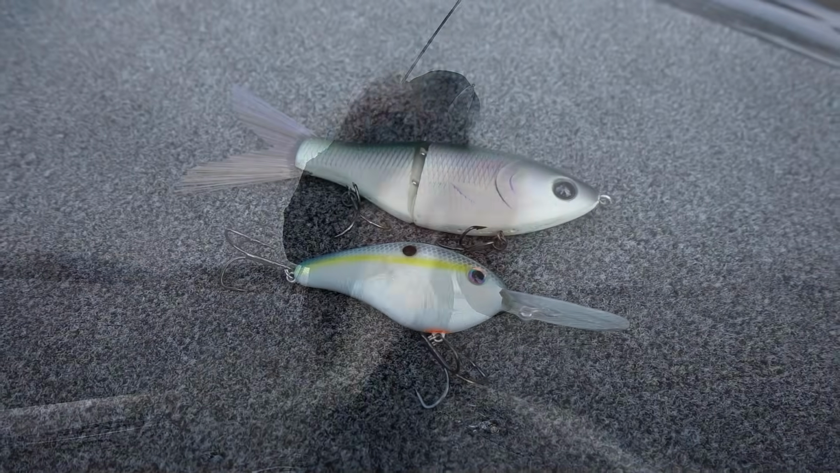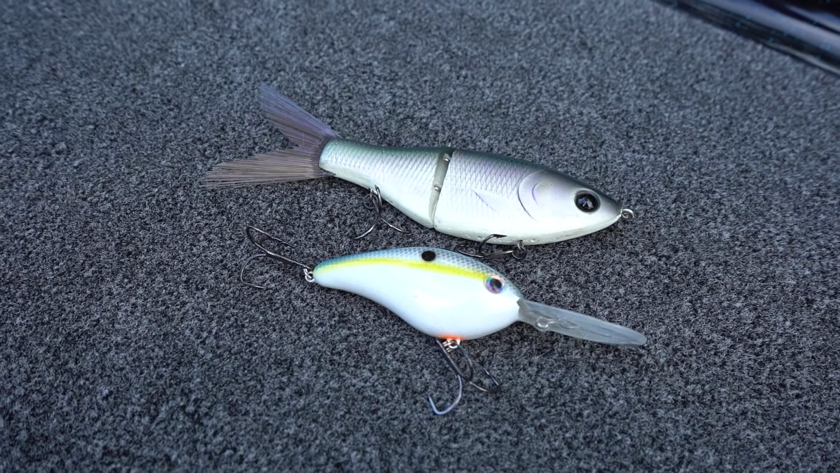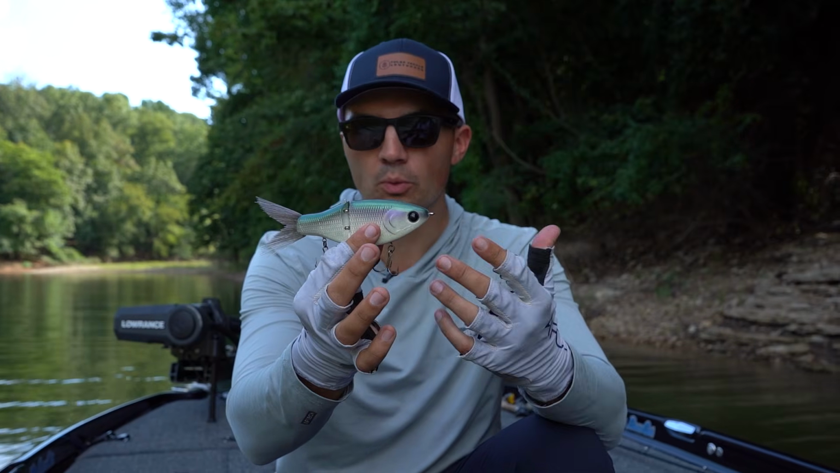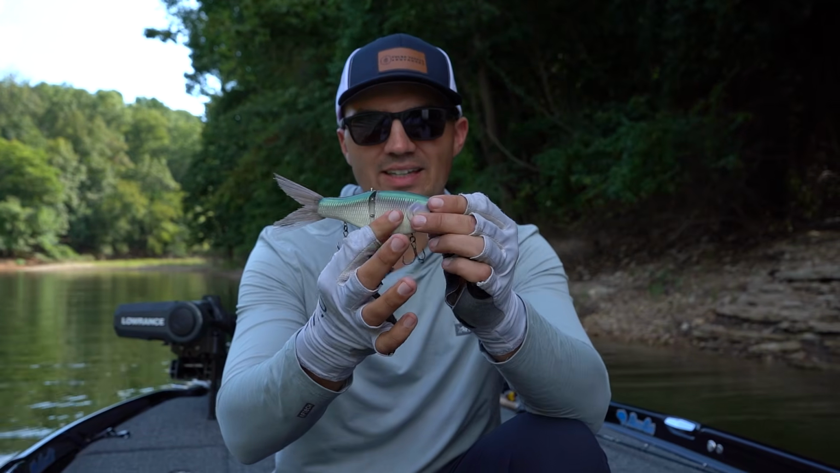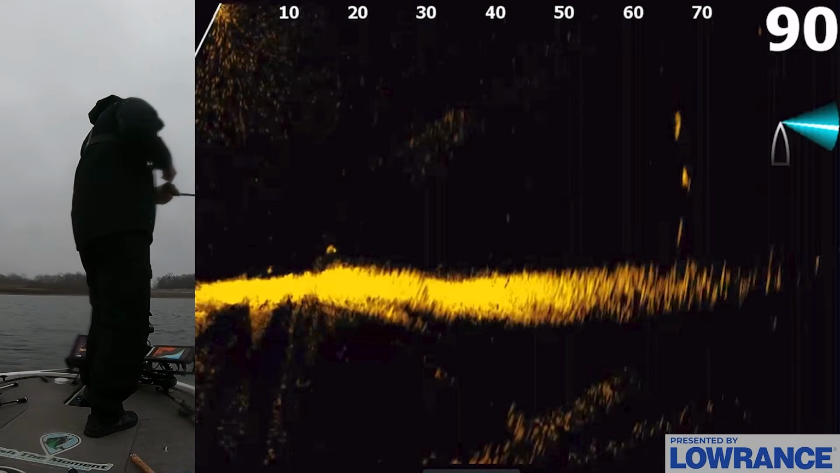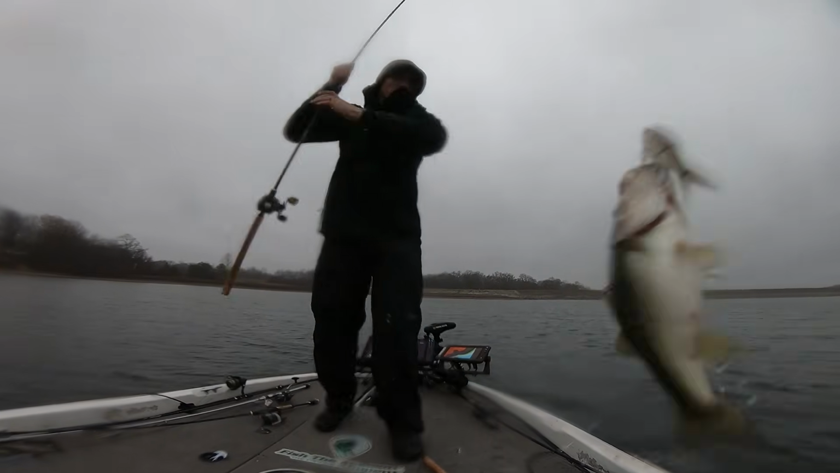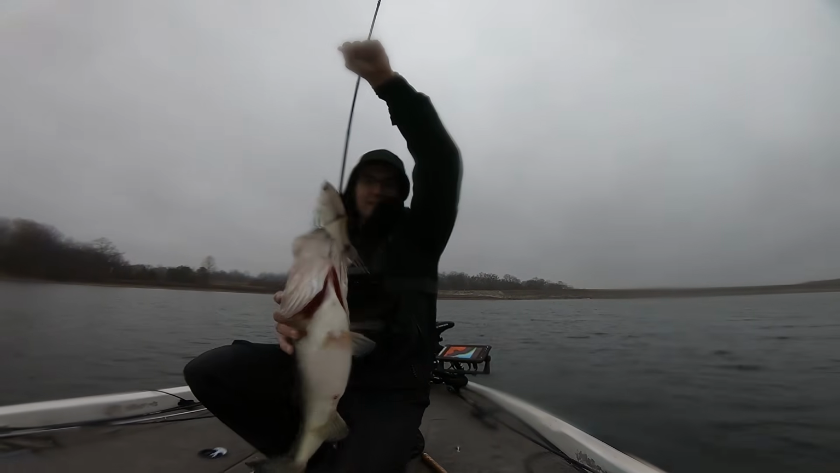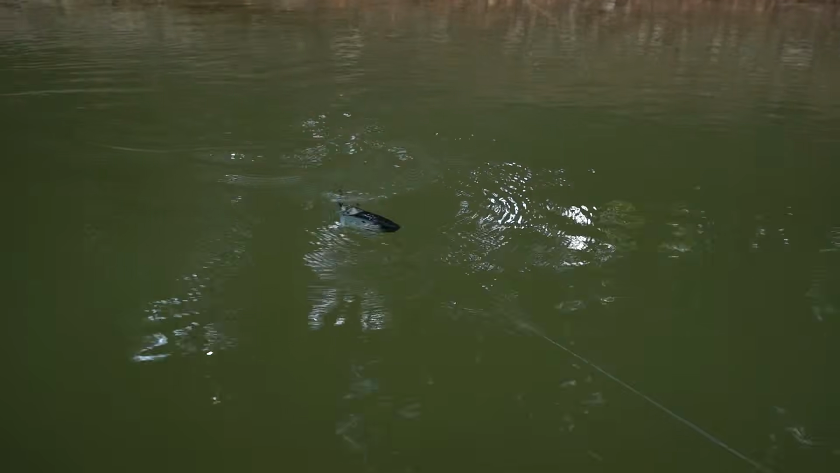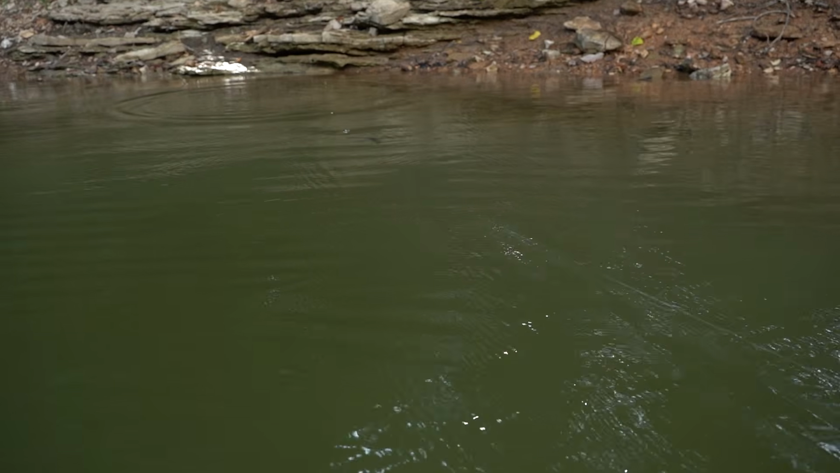It's really durable, and it's not that much bigger than your standard crankbait, to be honest. It's perfect for imitating a larger threadfin shad as well as a brim, bluegill, crappie, things like that. And I have basically been working this bait almost like you would a jerk bait. But the thing about these glide baits that's awesome is they have a lot more drawing power than a standard jerk bait.